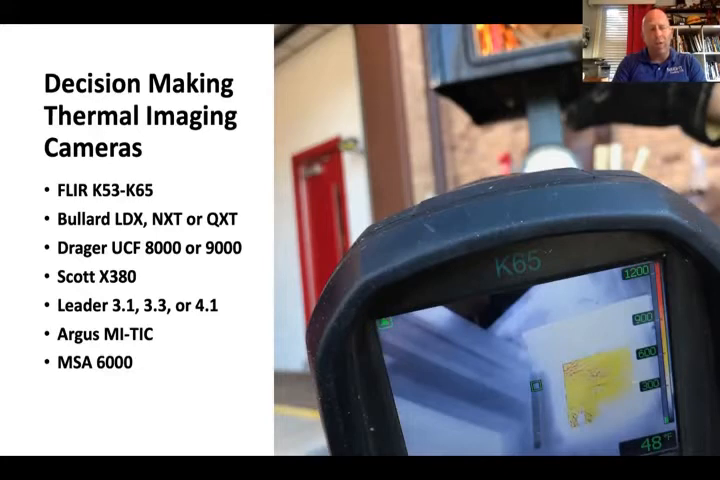Scott still makes the X380, which hasn't been changed since 2012. Still a decent camera. It was the cat daddy when it first came out. It isn't anymore because they haven't done anything with it. The Leader 3.1, 3.3, or 4.1 is a good decision-making camera for a lower price point. Your Argus users, your MyTIC, whether you're the E or the S category, that's a good decision-making camera, and then the MSA 6000.